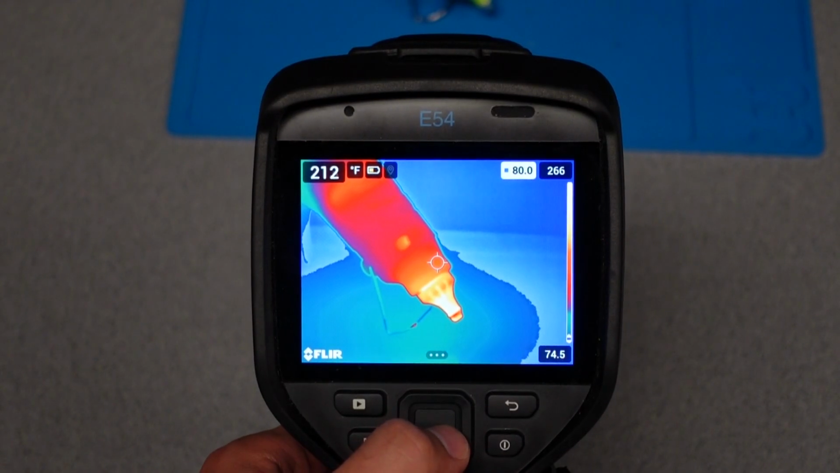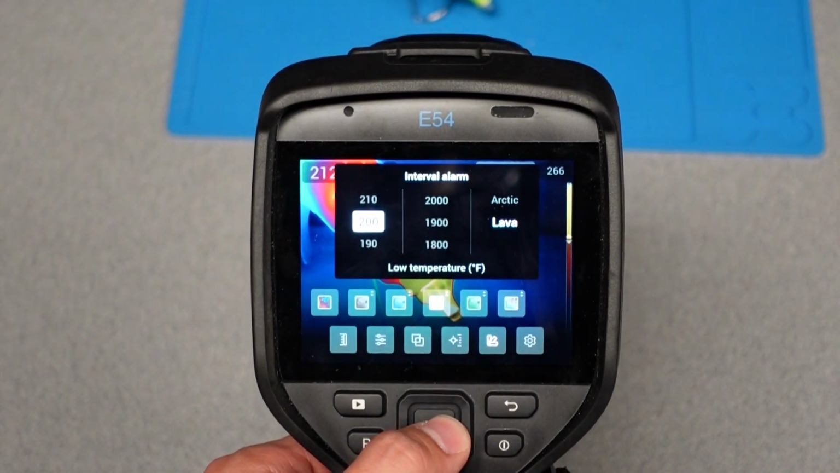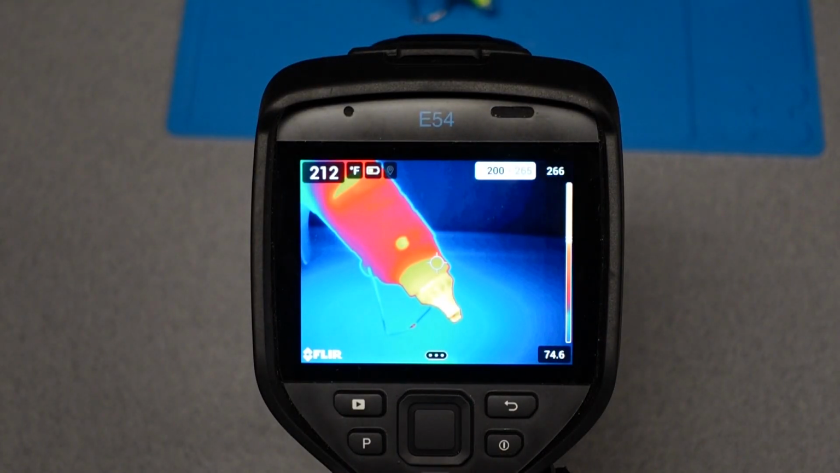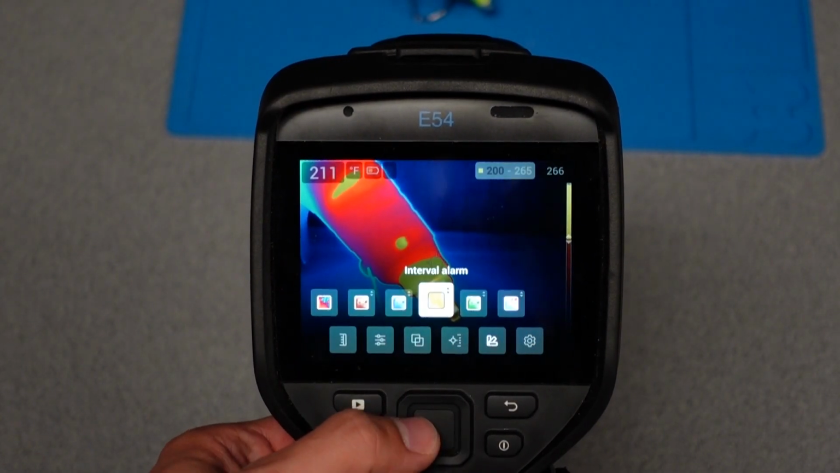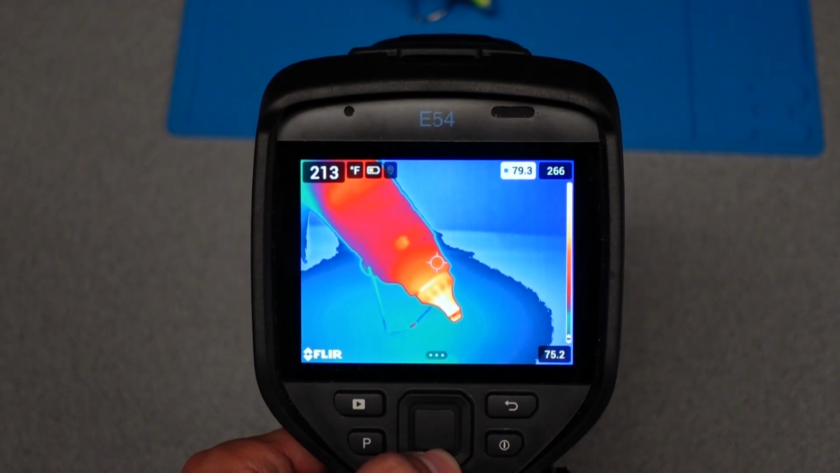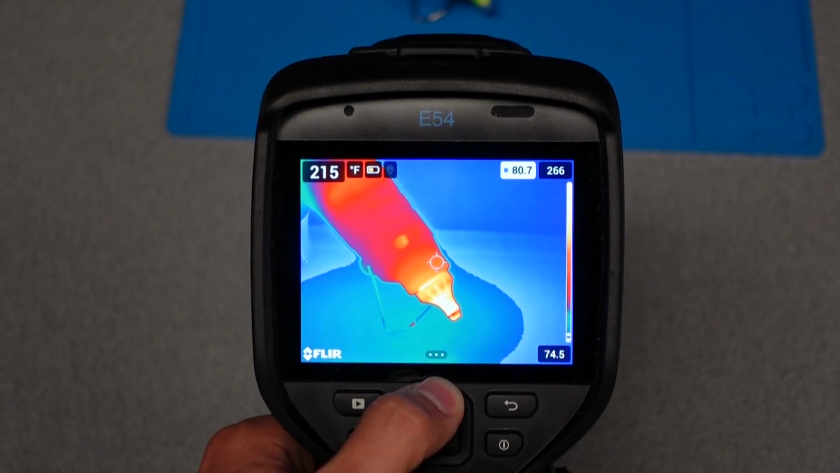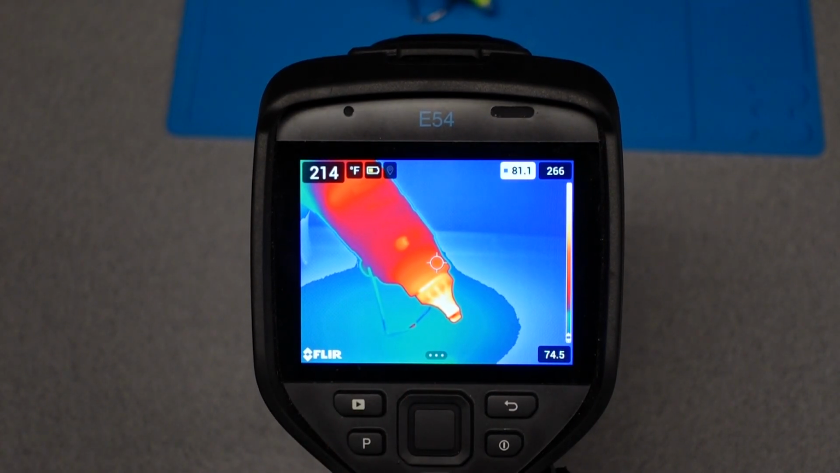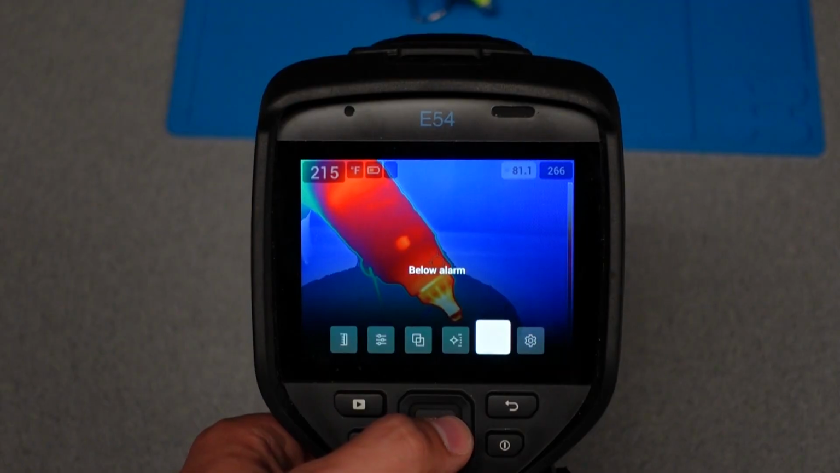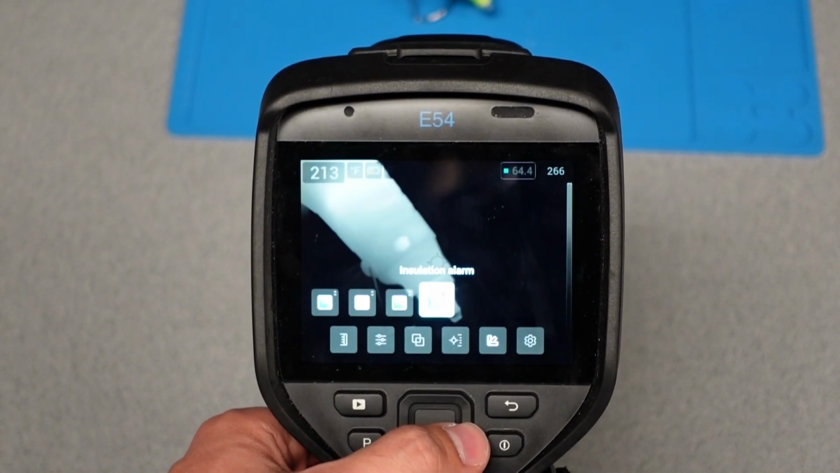And for the interval alarm, all temperatures within the chosen interval will be a certain color, by default yellow. The chosen temperatures can be edited using the up and down arrows. There are additional alarms for condensation and insulation. Refer to the manual for more details on these.